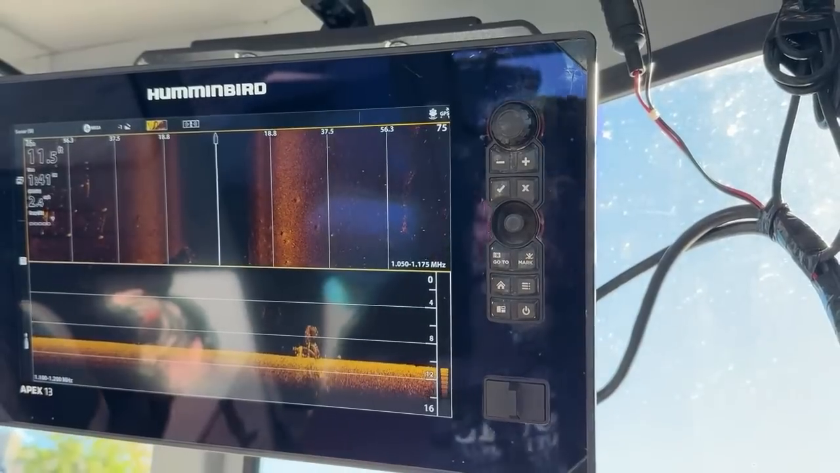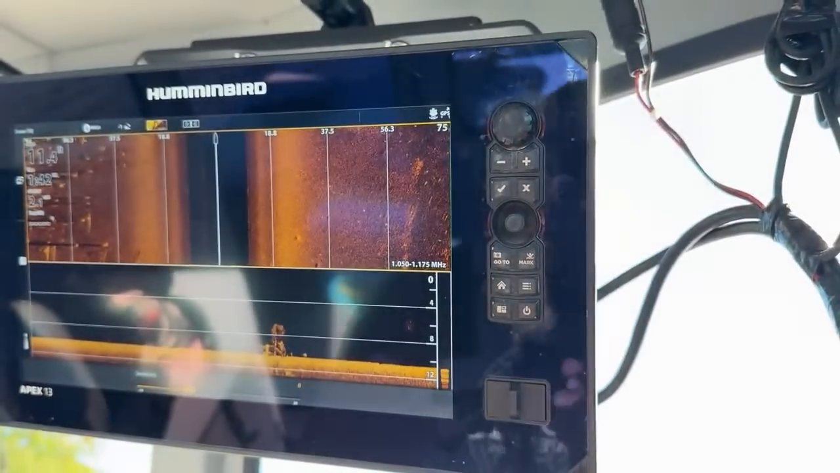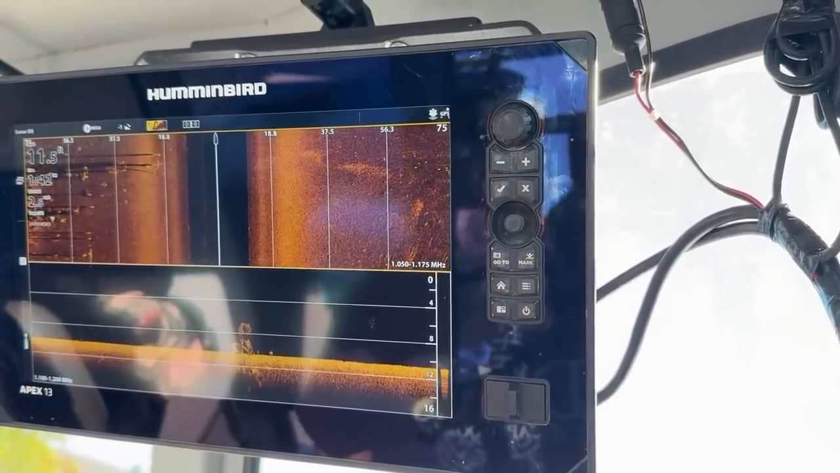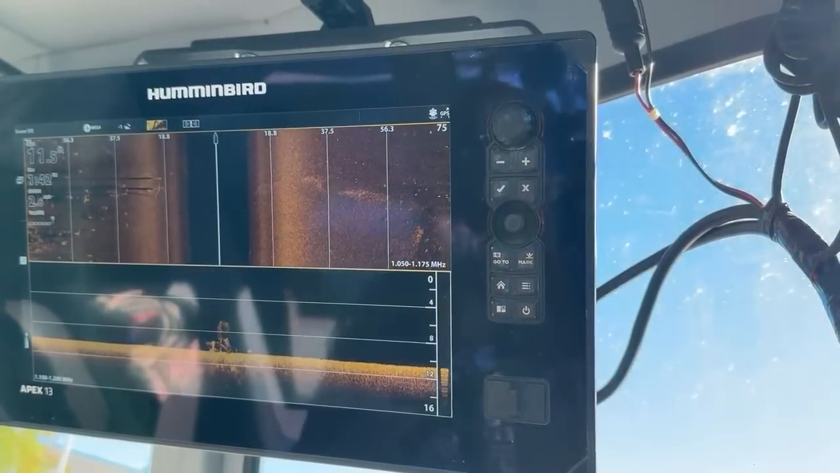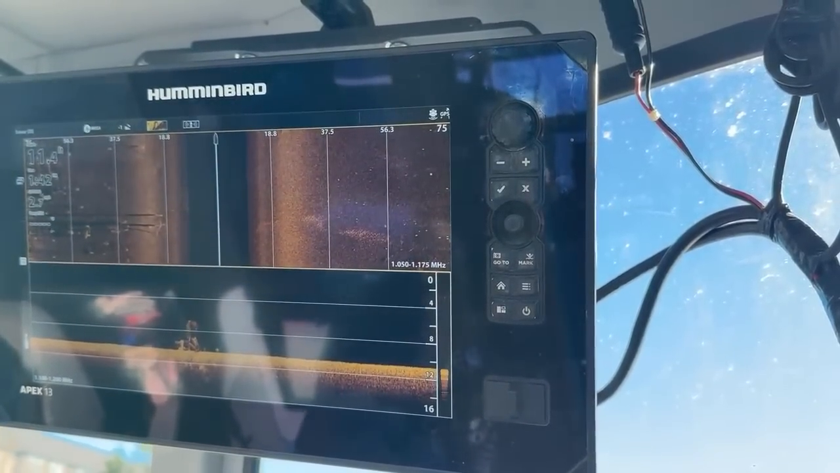Maverick, when you get in here, you're gonna get eaten. Oh, I know why you guys can't see it. Because I need to raise it up a little bit. There you guys go. Yeah, this structure is like 8 to 9 foot tall. Or no, 8, 9, 10 foot tall.